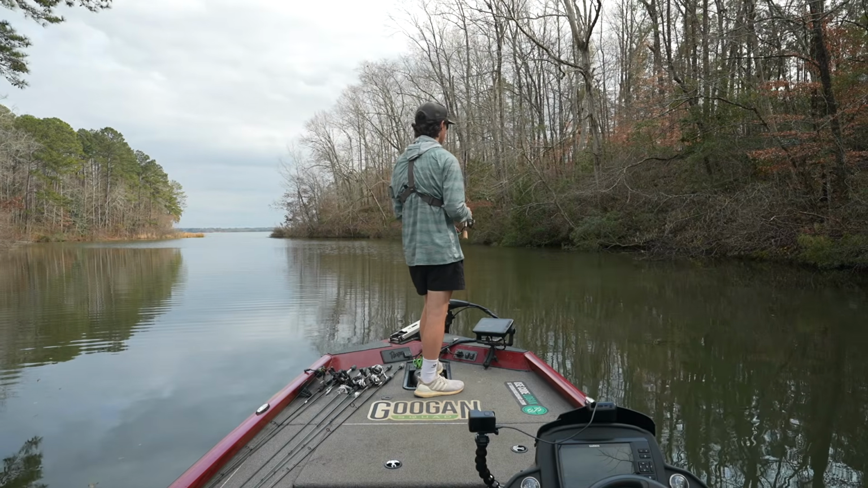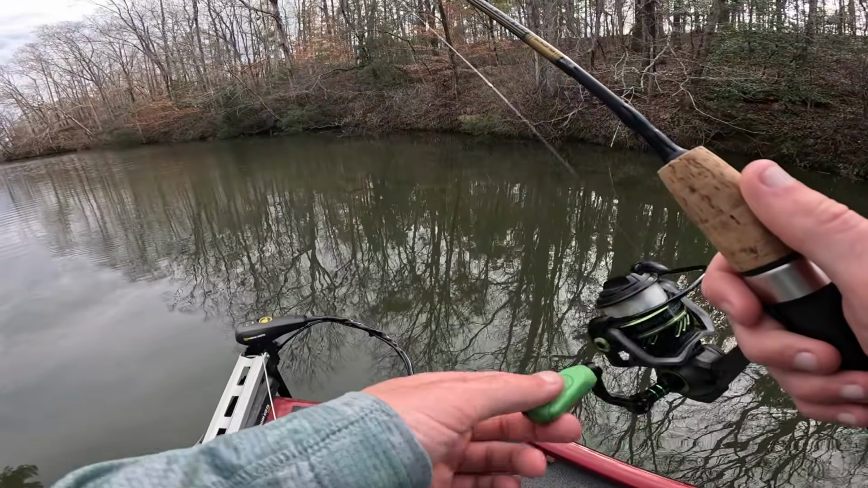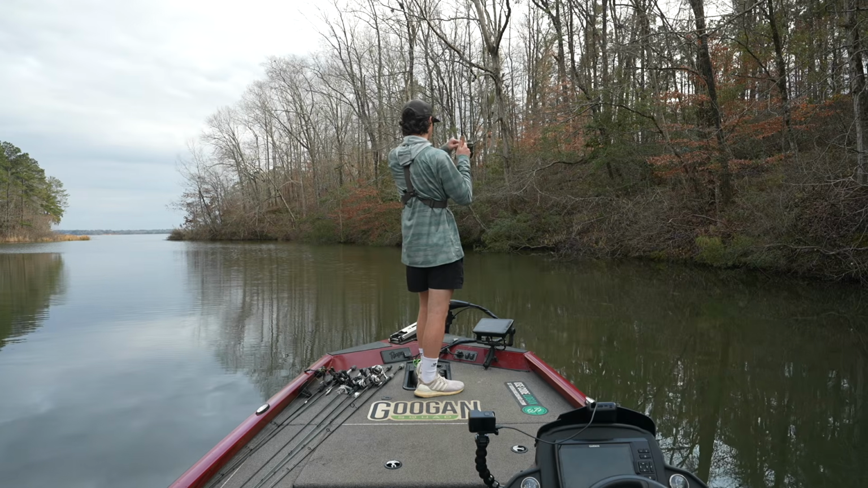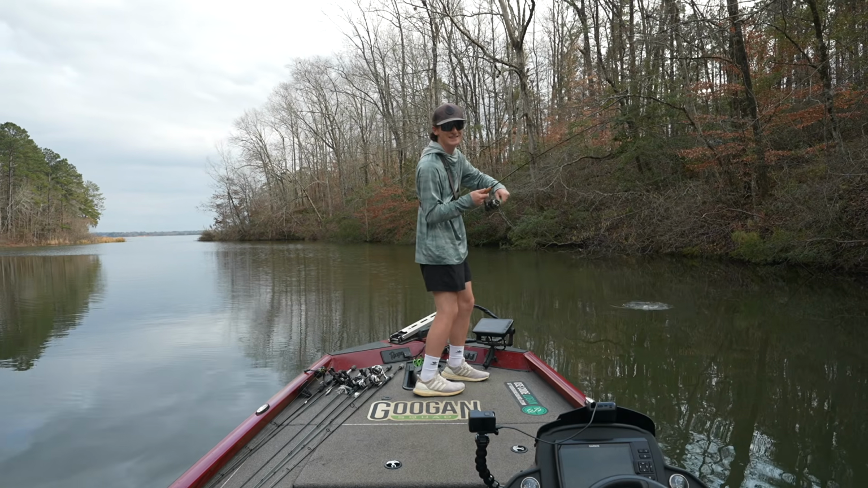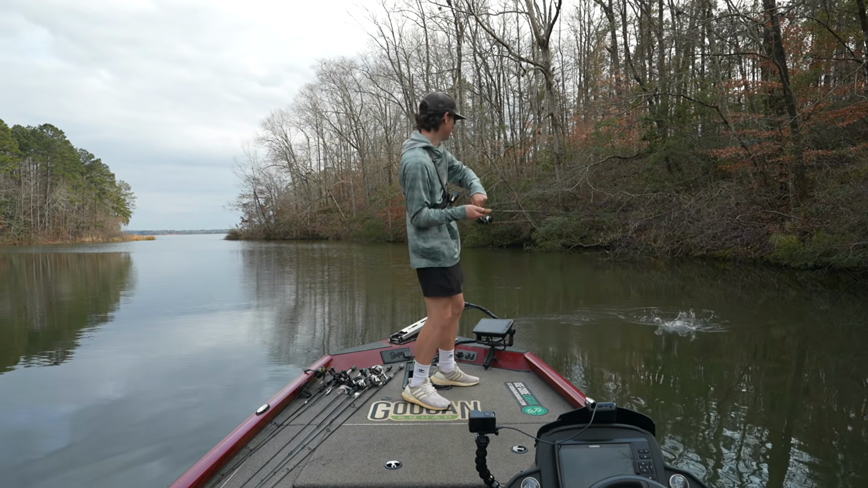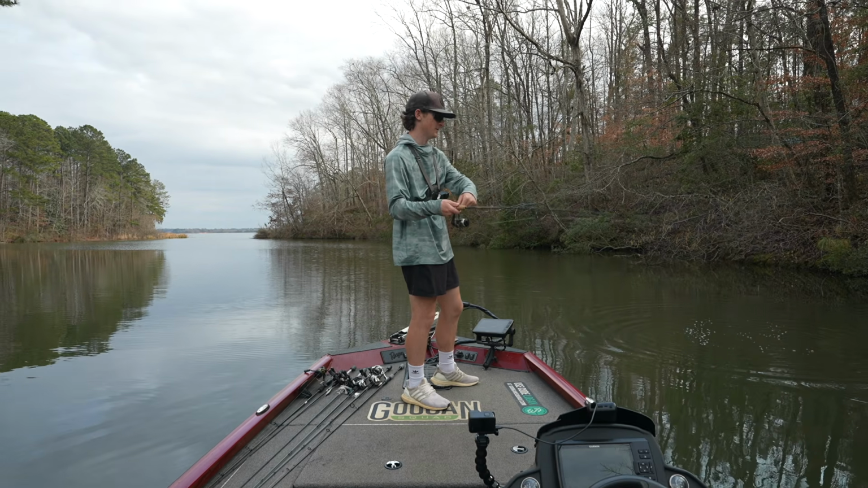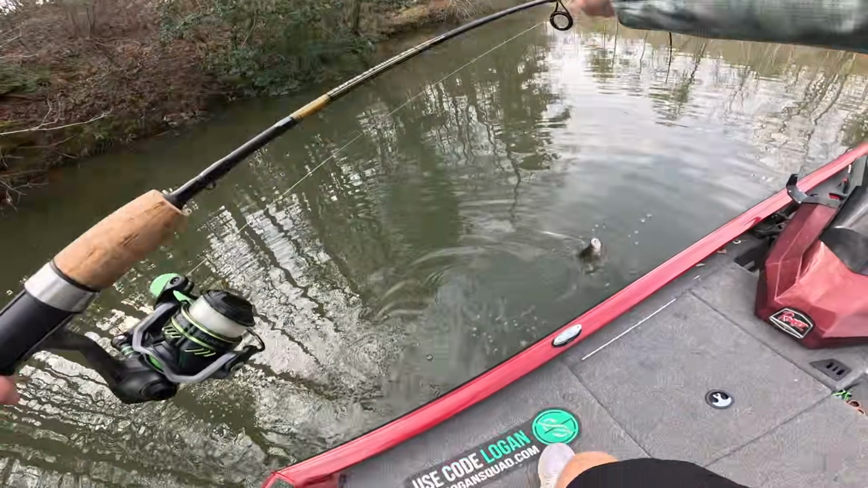Cast right there. Oh yeah, that's money. That's money. Oh, there it is. There it is. Yep, I saw him come up and eat it. That's crazy. Oh my God, it's a good one too. That's a good crappie. Like that is a slab of a crappie. Oh my God. Get up here.